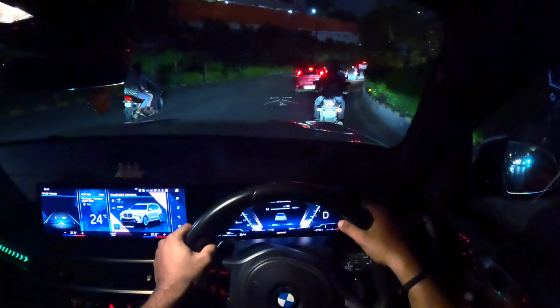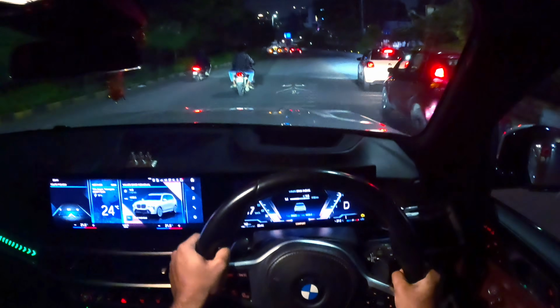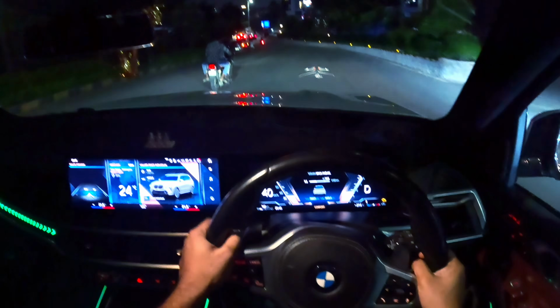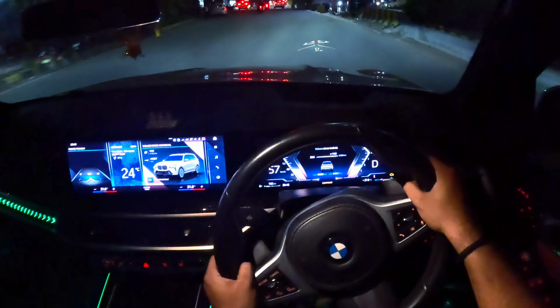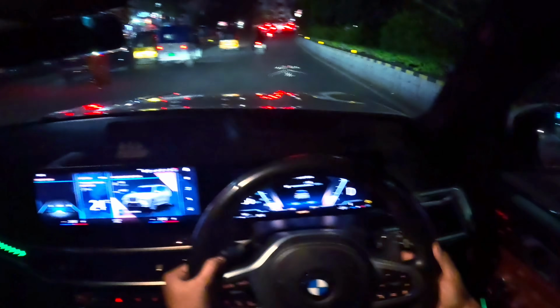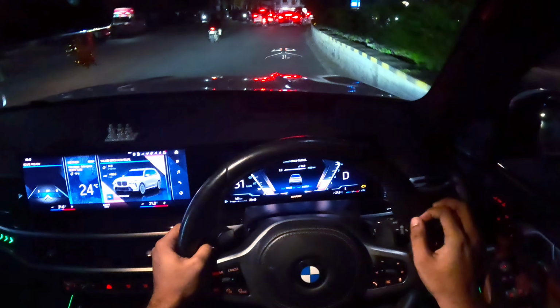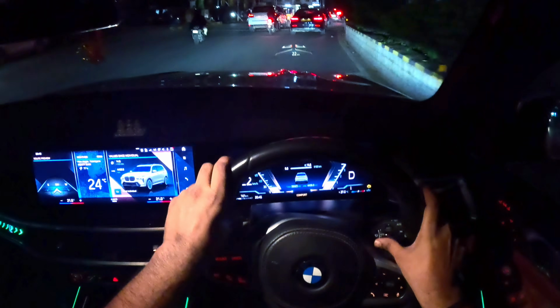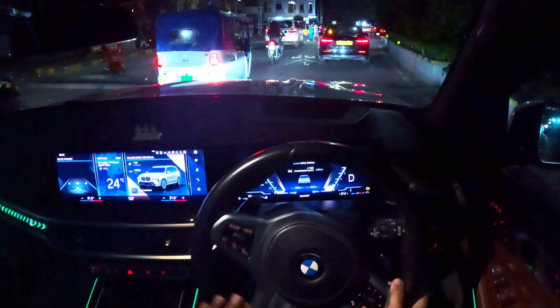For this big SUV, in any other brand they would have given a large steering wheel, but this one is doing the trick on your mind, making you feel like you are sitting in a sports sedan. The steering is very compact, and it has not so great pedals, which don't feel premium. They are plastic, but the steering has a very good leather feel to it.